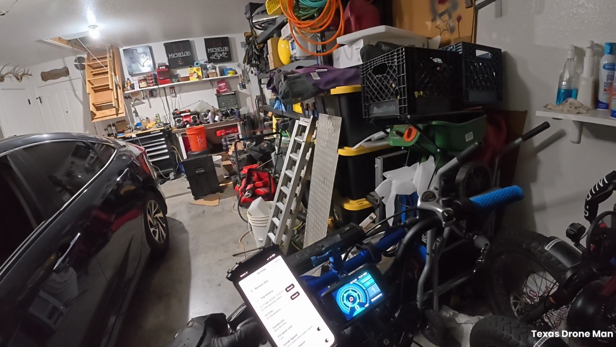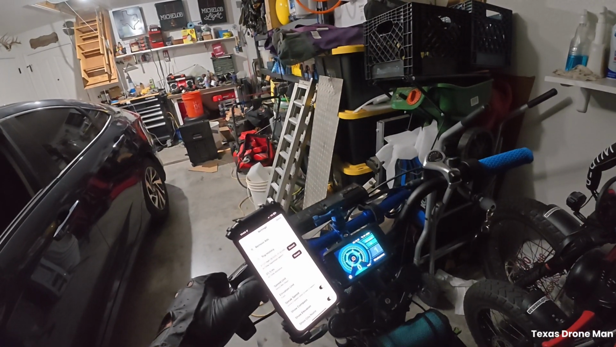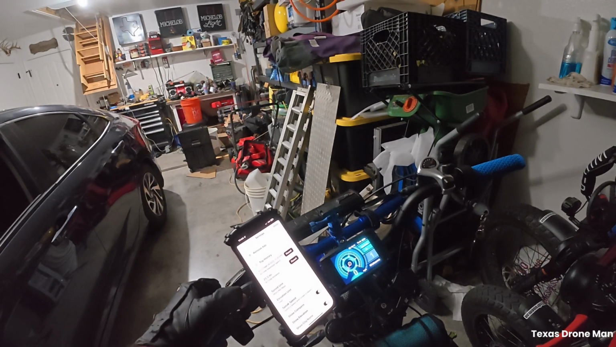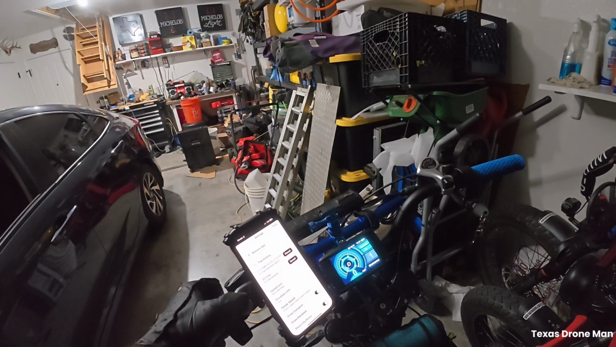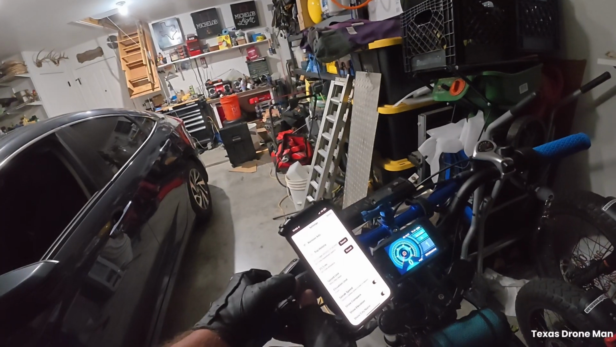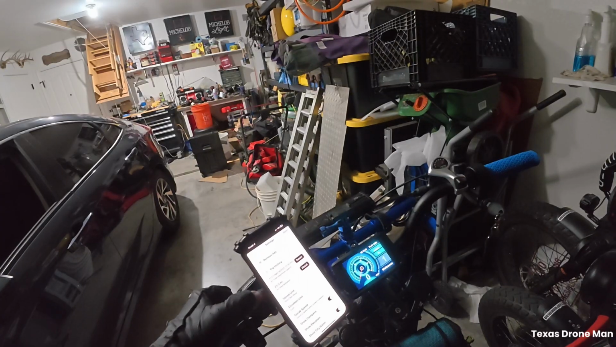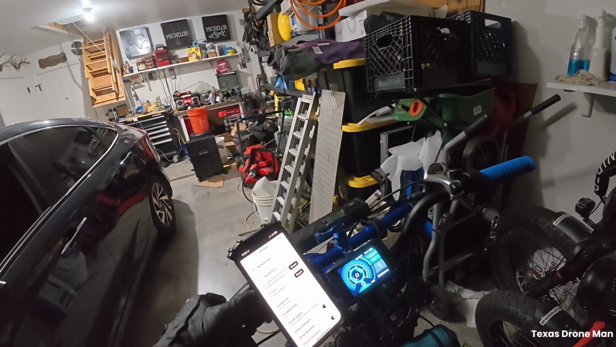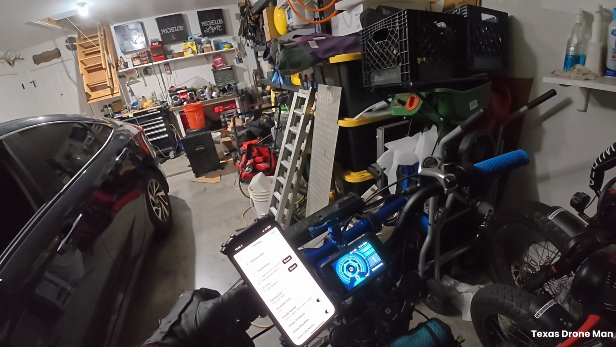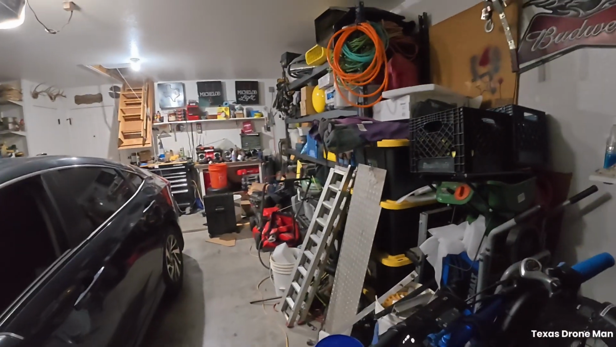Let's see if this does. I don't know what that little symbol popping up down there means. I'm not sure what that means. Wonder how you reset that trip meter. Oh, there it is. You hit the plus and minus. You just bump the power button, it'll go through. So I can reset that trip every time I go. Yeah, I've already got 165 miles on this bike.